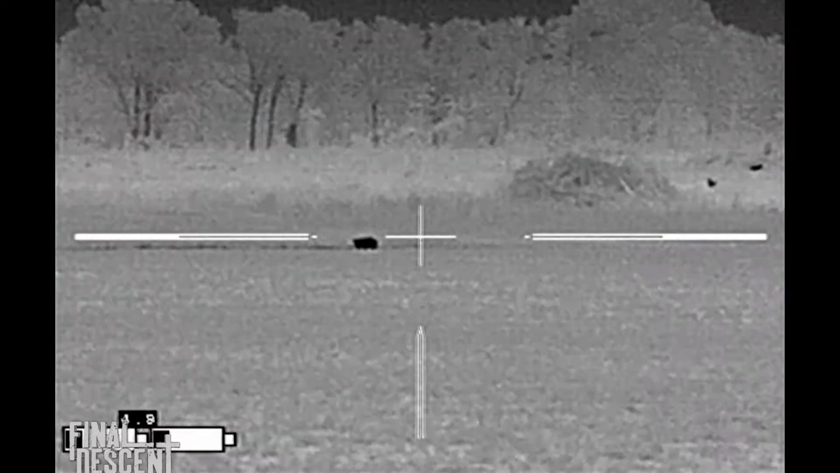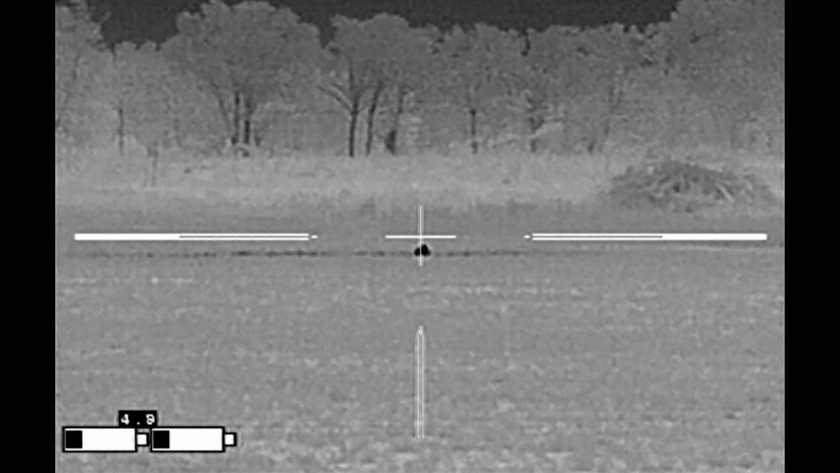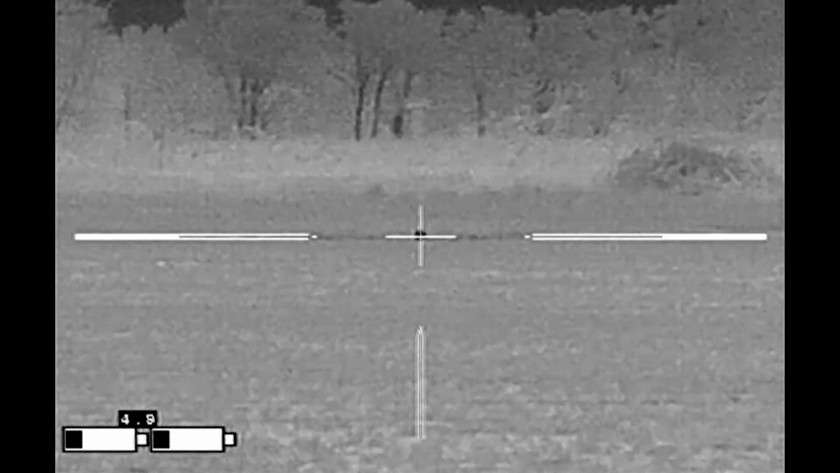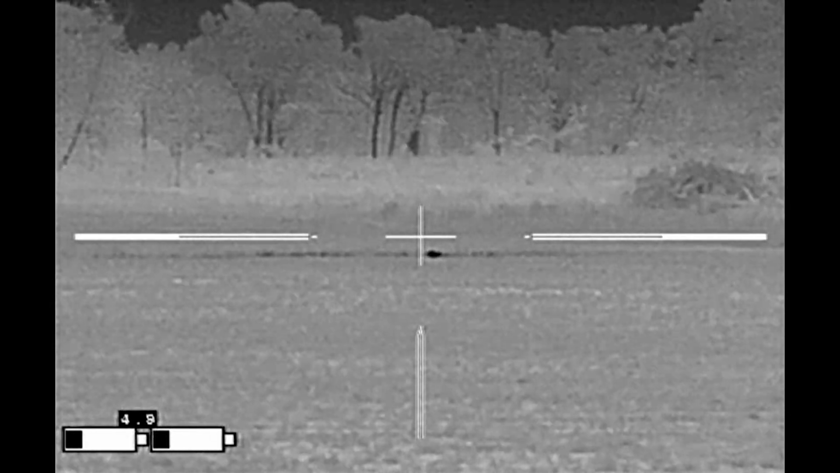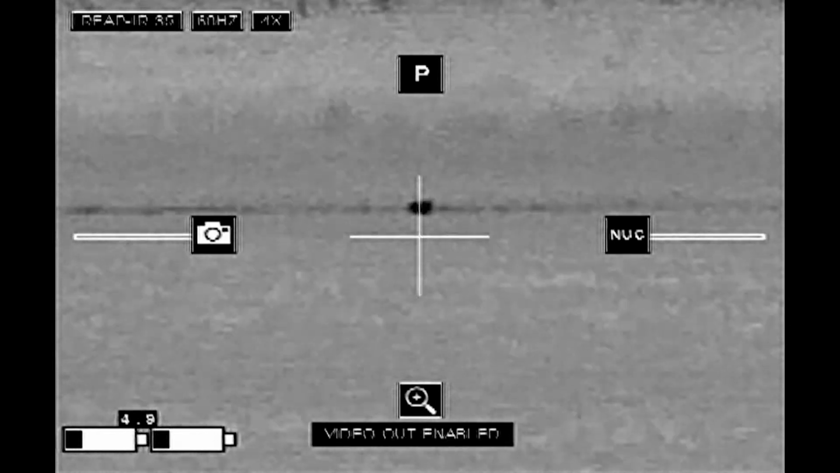Folks, this isn't hunting, this is eradication, and these hogs and coyotes don't stand a chance. No, he's laying there. Let's see.